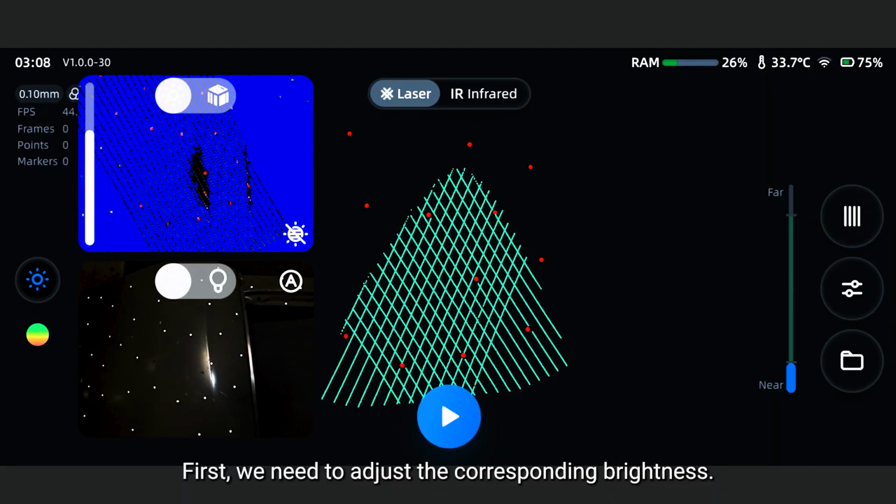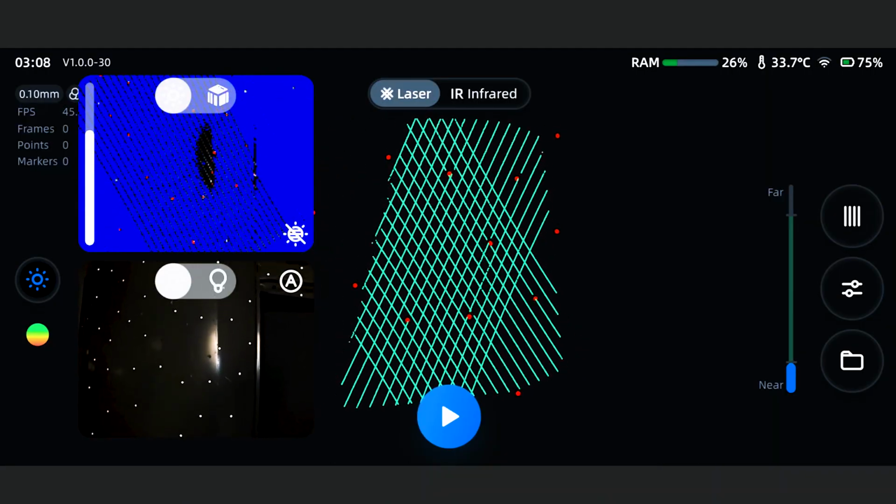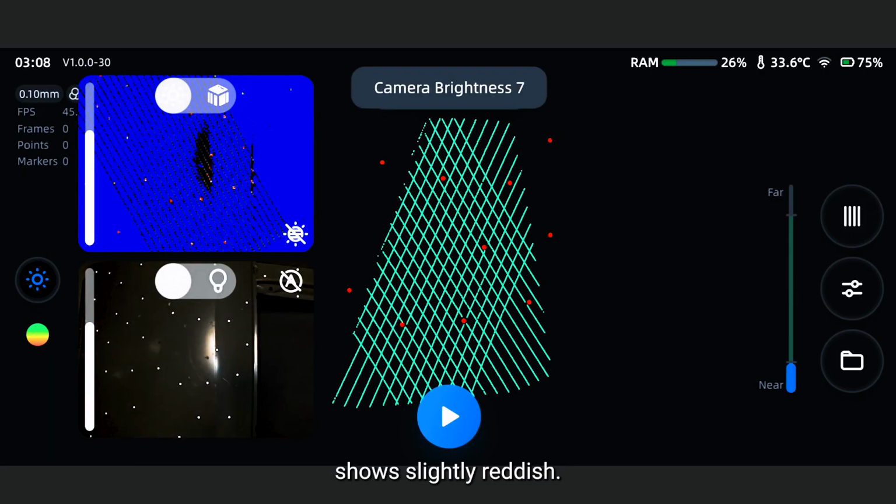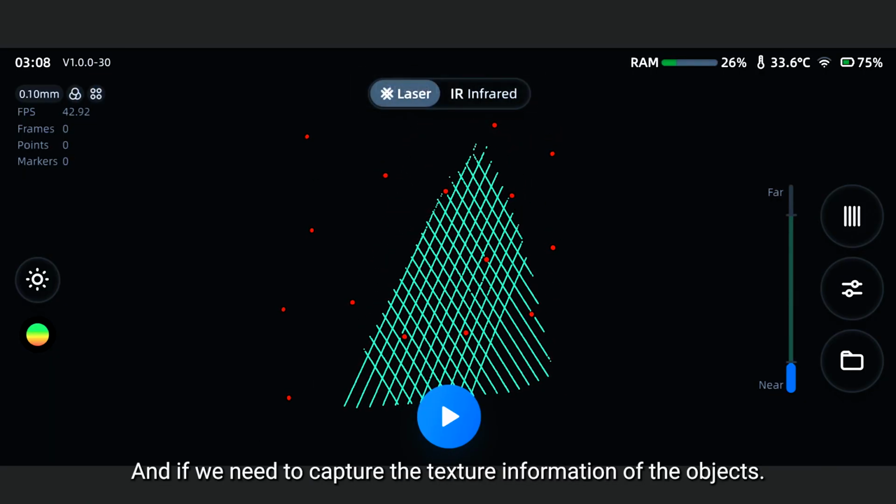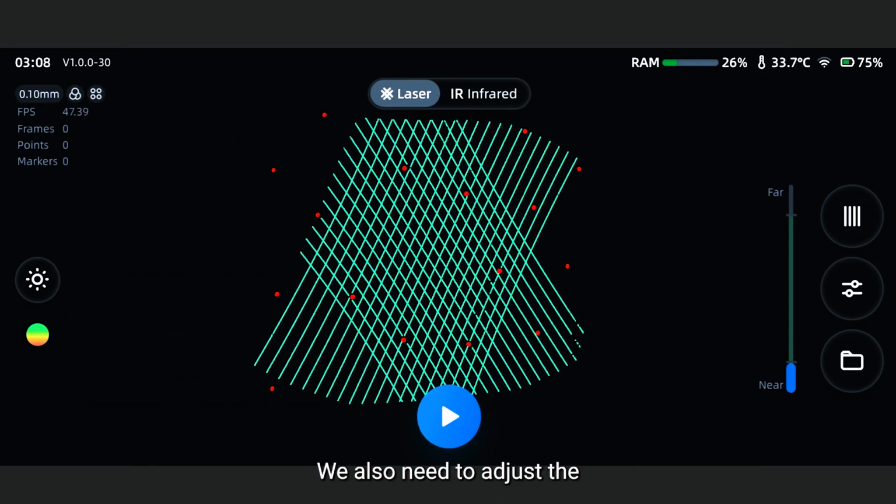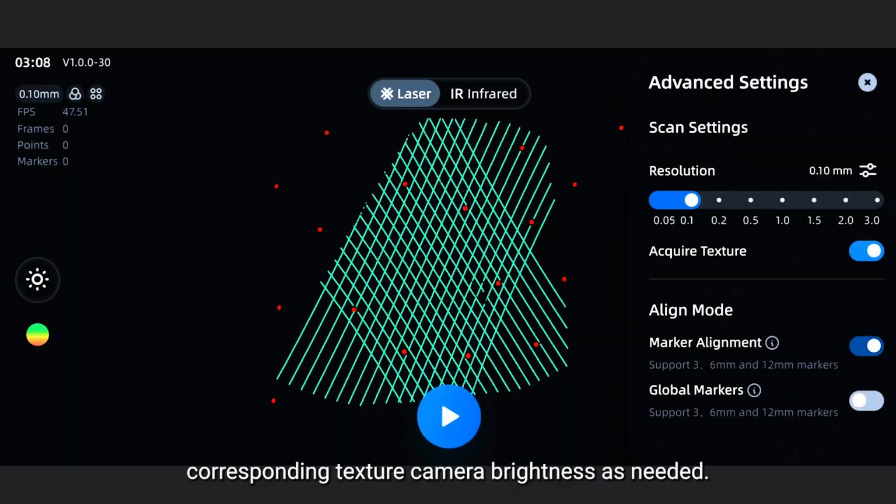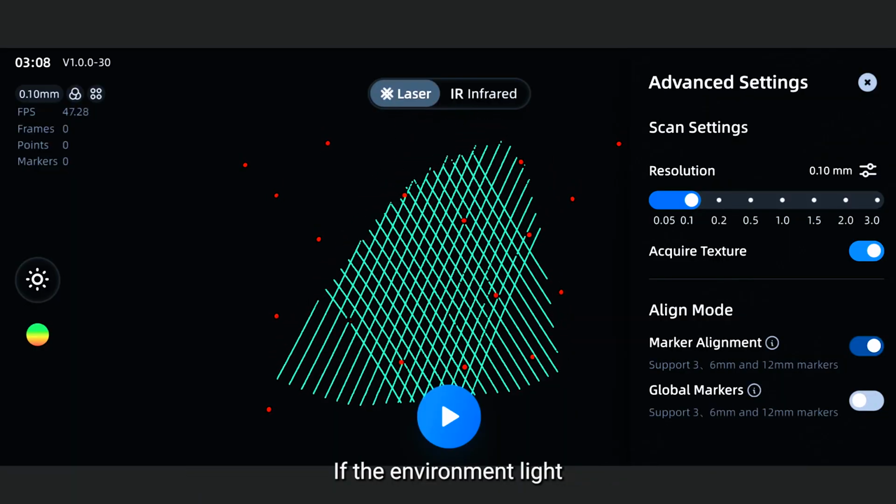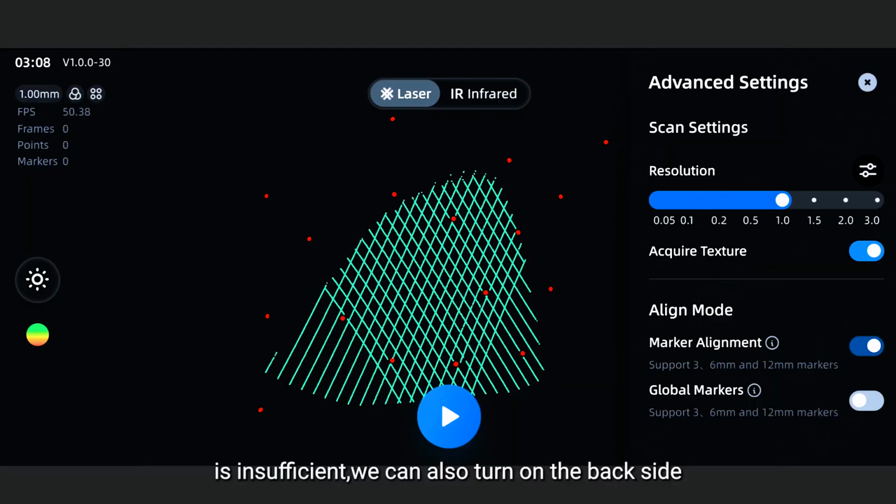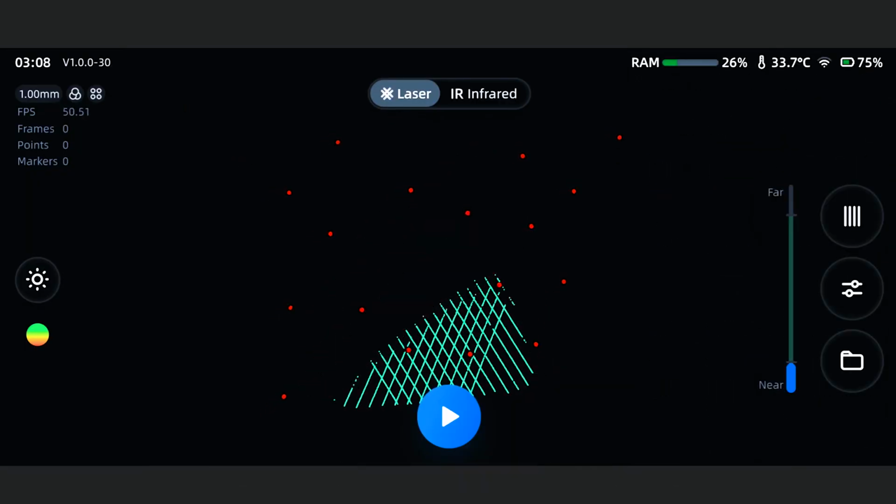First, we need to adjust the corresponding brightness. We need to set exposure until the live view shows slightly reddish. And if we need to capture the texture information of the object, we also need to adjust the corresponding texture camera brightness as needed. If the environment light is insufficient, we can also turn on the backside LED supplements.